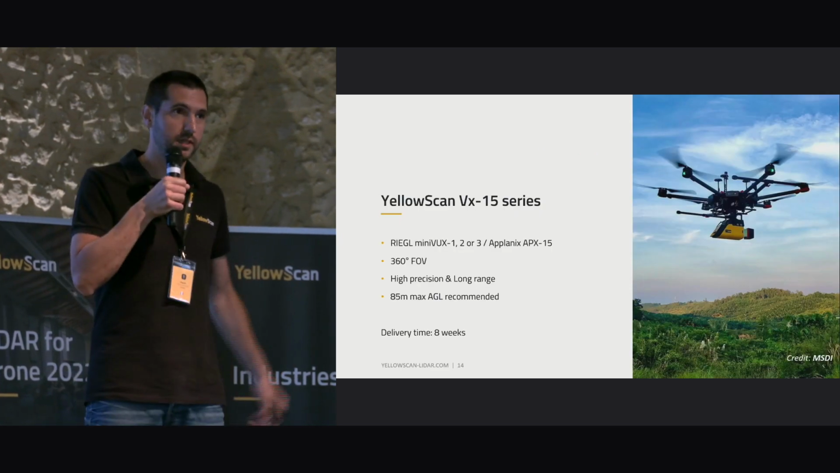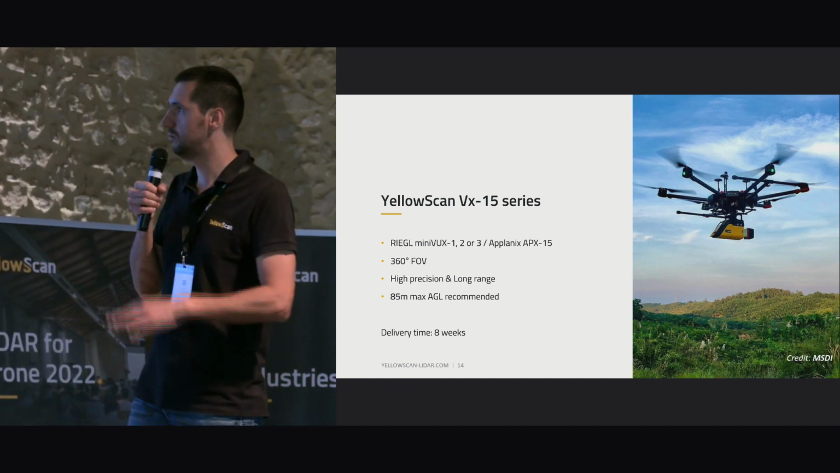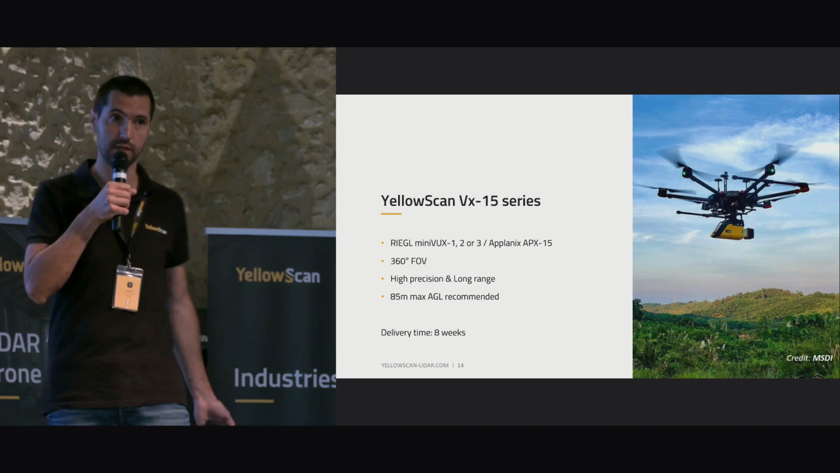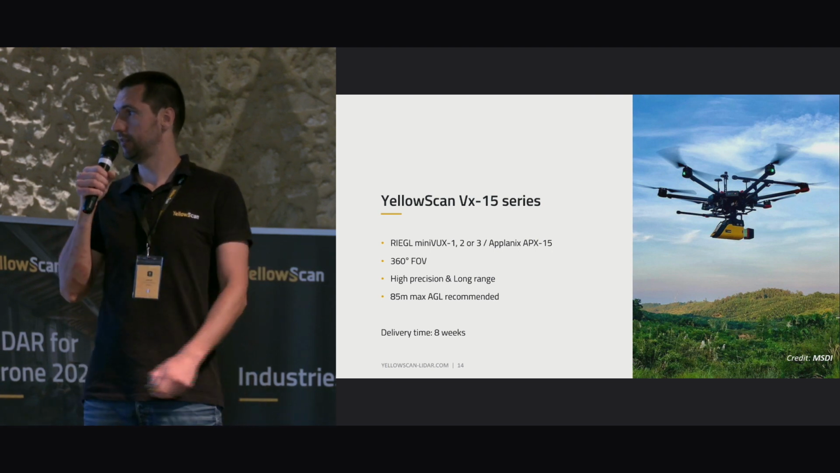Then let's go back. So we've seen the Mapper series, okay. Then Surveyor Ultra compatible with mobile mapping. And then we go to the YellowScan VX15 series. So it's using Riegl miniVUX 1, 2, or 3. So there are 3 different combinations. APX15, same, 360 field of view.